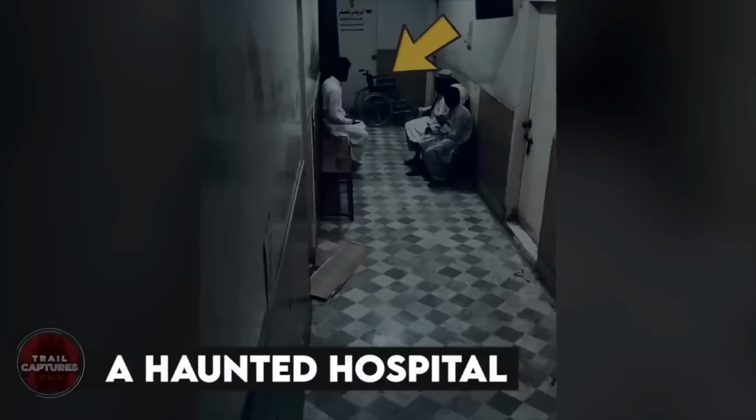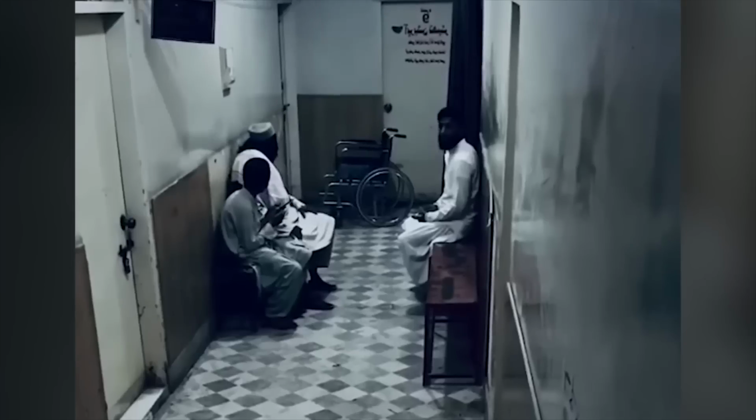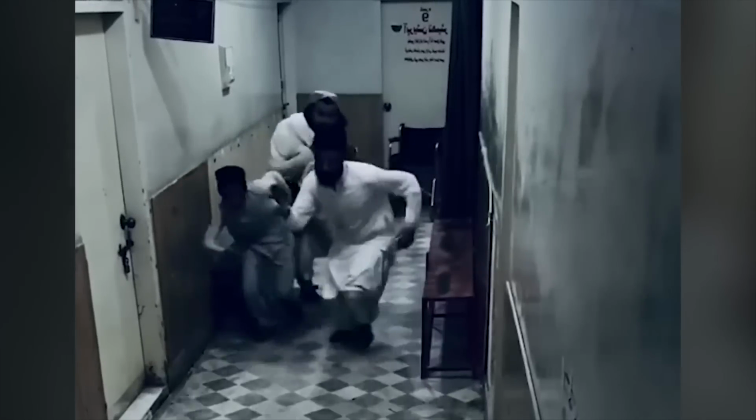Isn't that creepy? A haunted hospital. In July 2022, something strange happened in a hospital. While we see people waiting in the lobby, a surgeon appears, scared as hell, and runs away, tripping here and there. The people there did not give it much importance until they see a wheelchair coming from the left, and then it turns towards them on its own. That's when they knew it wasn't something funny. It was a haunted hospital.